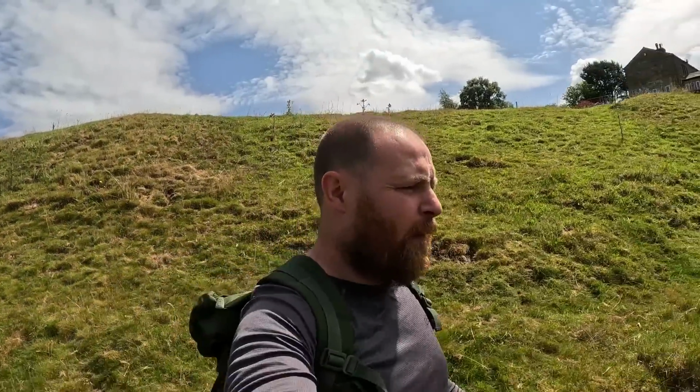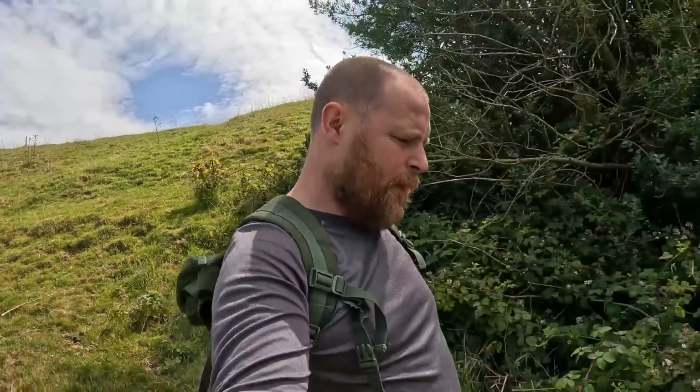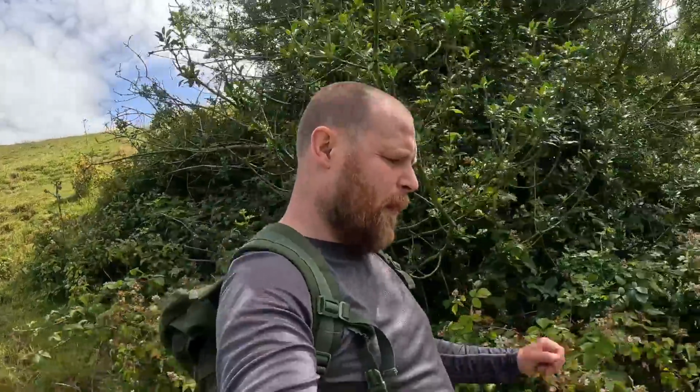I know at the top of our country, Scotland area, they were on about introducing wolves back up there to help control the deer population. No one knows if that's been done yet, but there are talks about that. But if it were a wolf area, I don't think I'd be out. I'm walking around their territory.